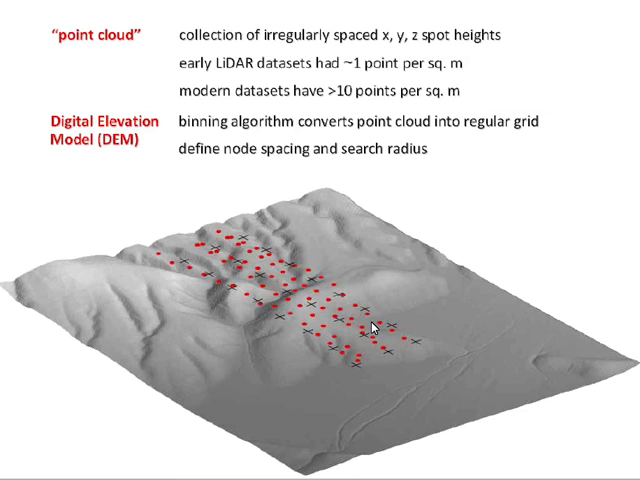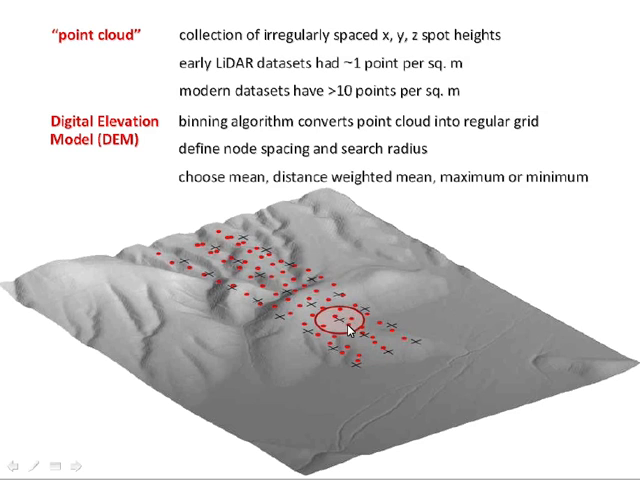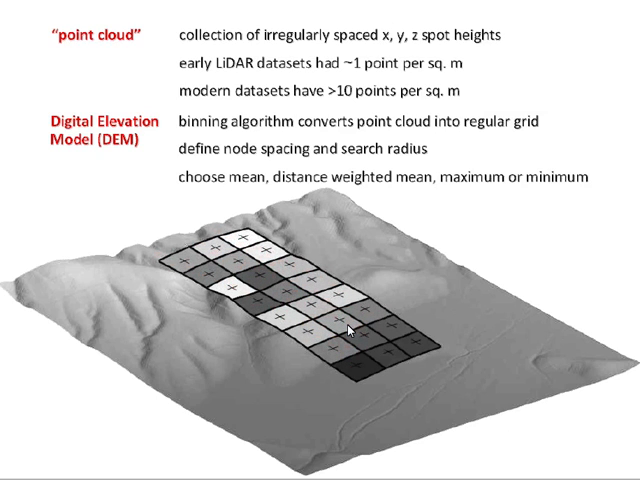So one way of doing that is to define a node spacing and a search radius. And then for each of these nodes, we're going to assign an elevation value. And that might be based on the minimum or the maximum or maybe some average of all of the points lying within the search radius. So that's one way of turning an irregular point cloud into a DEM. So this now would be a digital elevation model.